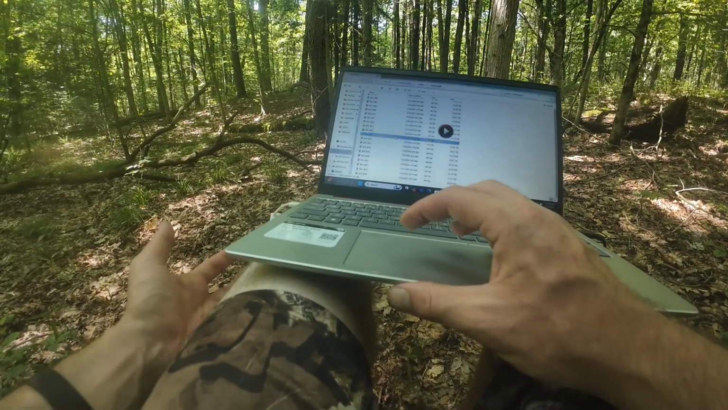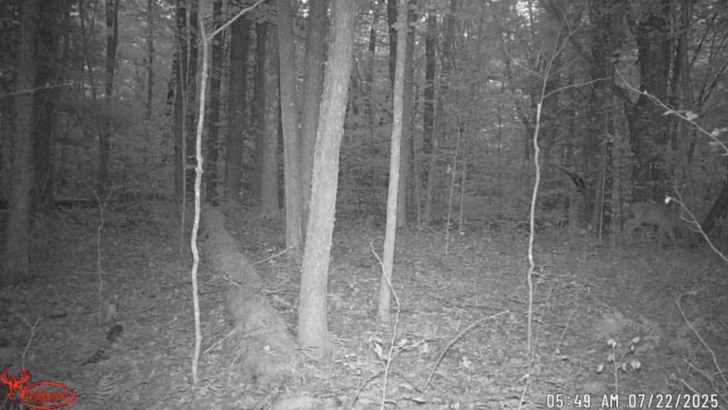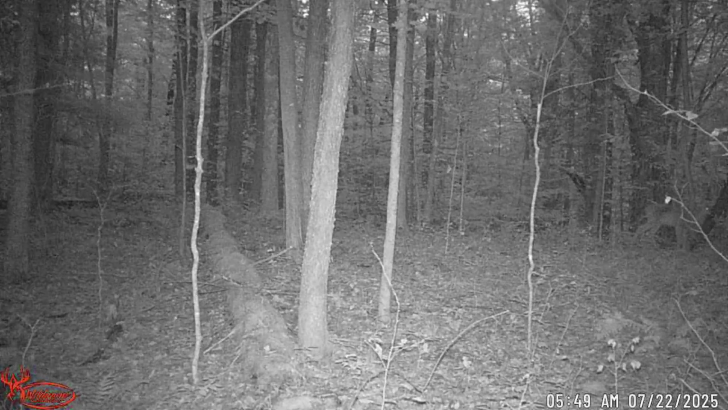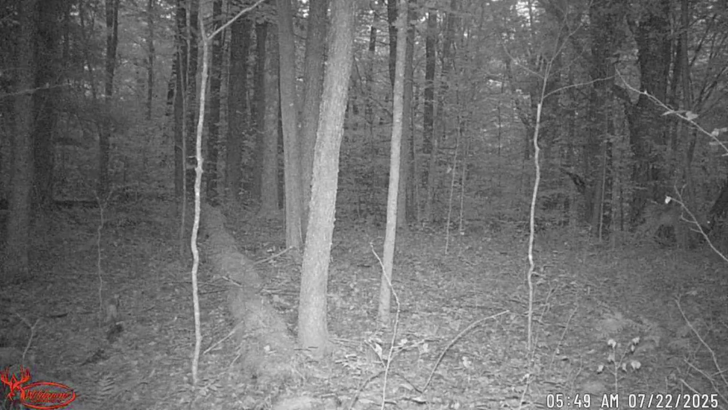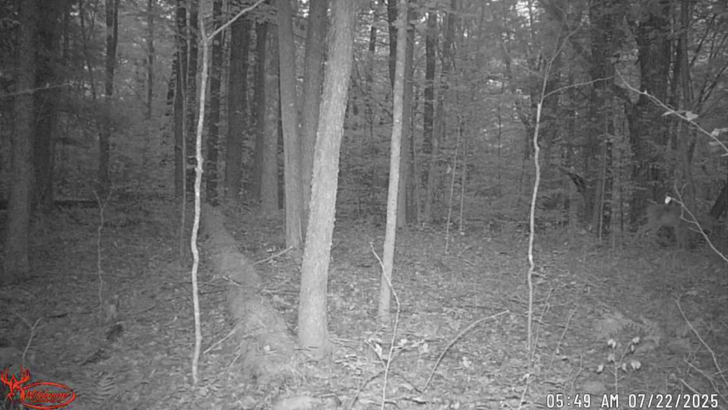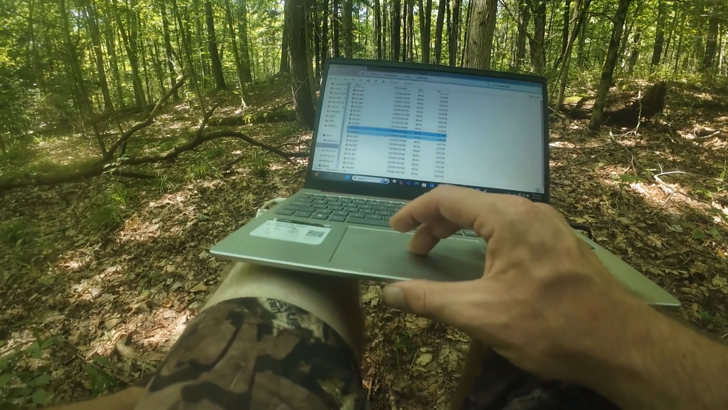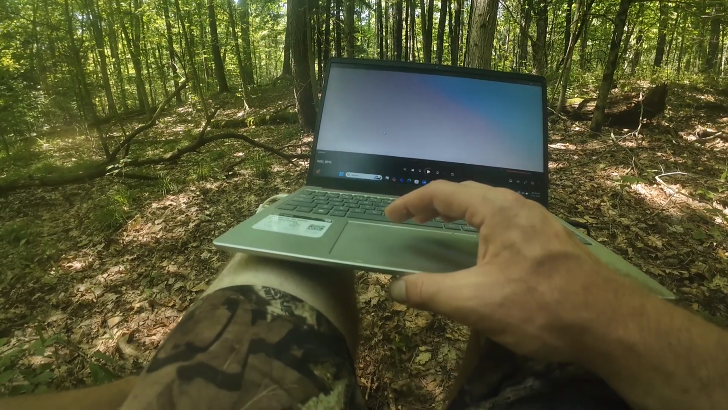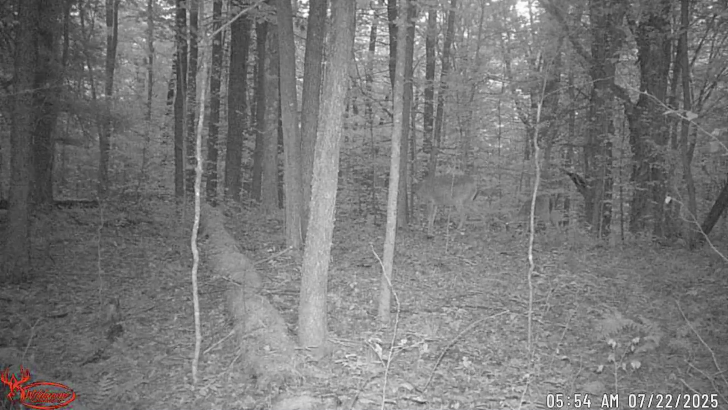Let's see, a couple minutes later, probably same deer. Just moving on out. Lots of deer in through here. See, same day, 5 minutes later, probably same deer still. Oh no, wow. The big one came into frame.